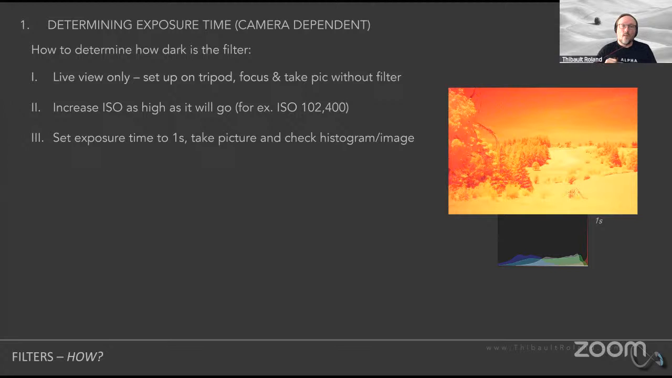The next thing you're going to want to do is set your exposure time to somewhere around a second. It can be half a second, can be a second, can be 2 seconds. It's just the order of magnitude here, just so that you will be able to see something in the image that you're going to be taking. So you're going to take that picture and you'll look at the histogram and the image you just captured.